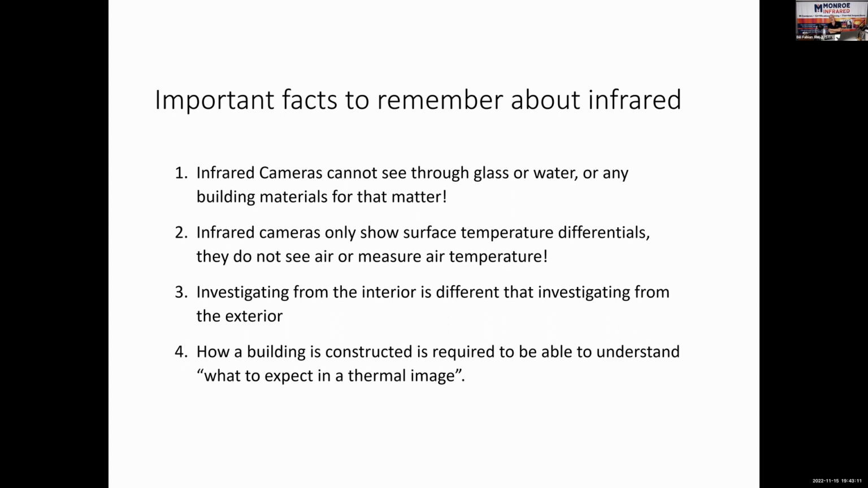So let's get into some basics on infrared so that if you haven't been to the training, you can at least know a little bit more by the time we log off here in 45 minutes. Infrared cameras cannot see through glass. They cannot see through water. Visually, we can see through glass or water. But in the infrared wavelengths these cameras operate in, that piece of glass might as well be a 1/4-inch thick piece of plywood. You cannot see through glass with the long wave infrared cameras. That's why we can look at windows and see when they have that argon depletion.